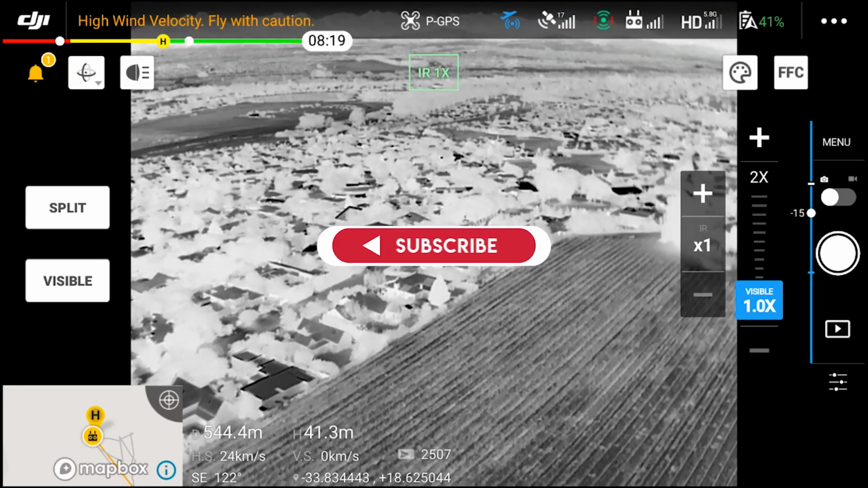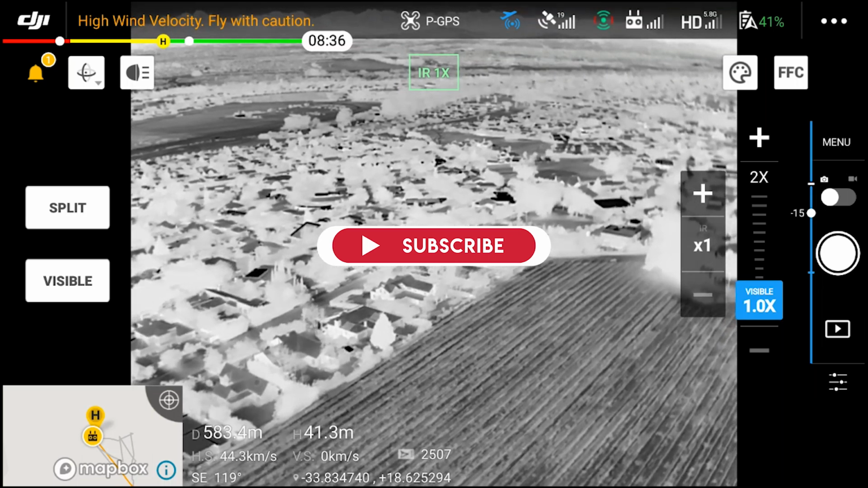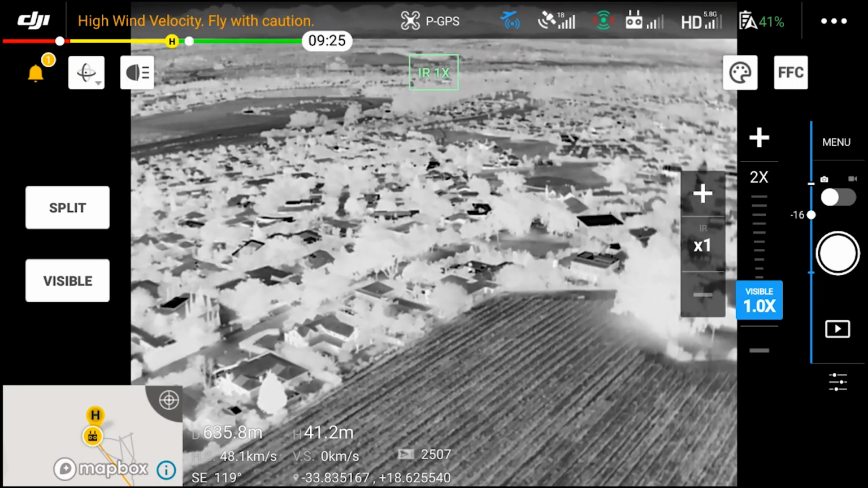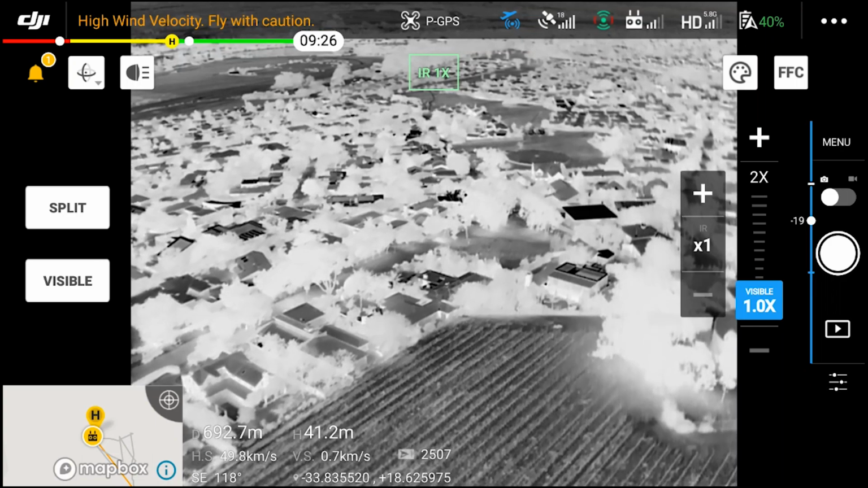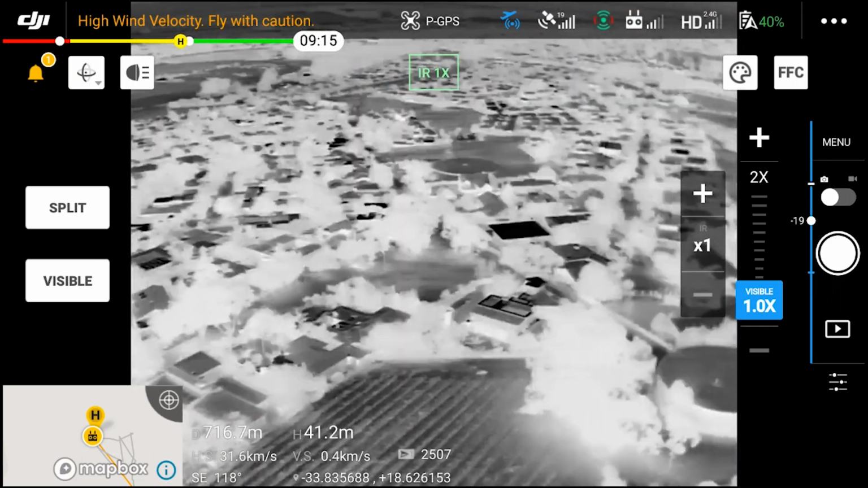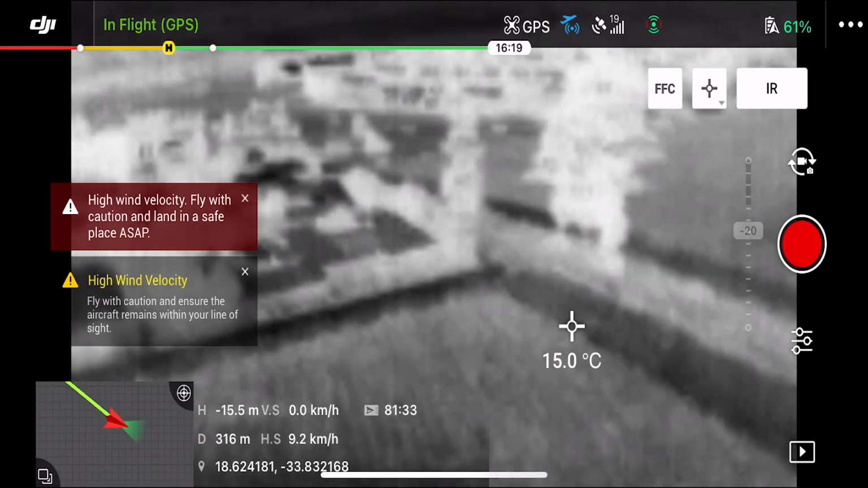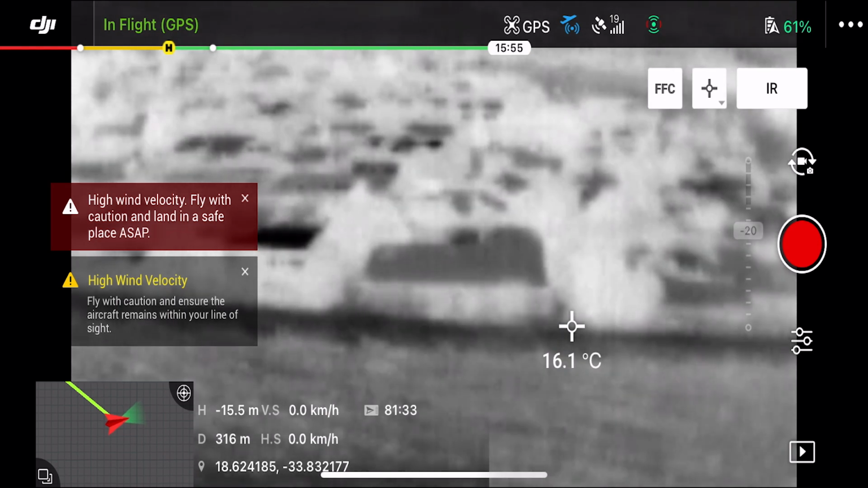At an altitude of 41 meters, we're not even zoomed in yet, and we can clearly see the definition in the houses in the distance, and it's already about 4 or 5 times better than what you could see on the Dual. I actually feel quite comfortable flying at night with this unit, especially if you're comparing it to the original Dual. Here we're flying at minus 15 meters and the definition is still almost unusable.